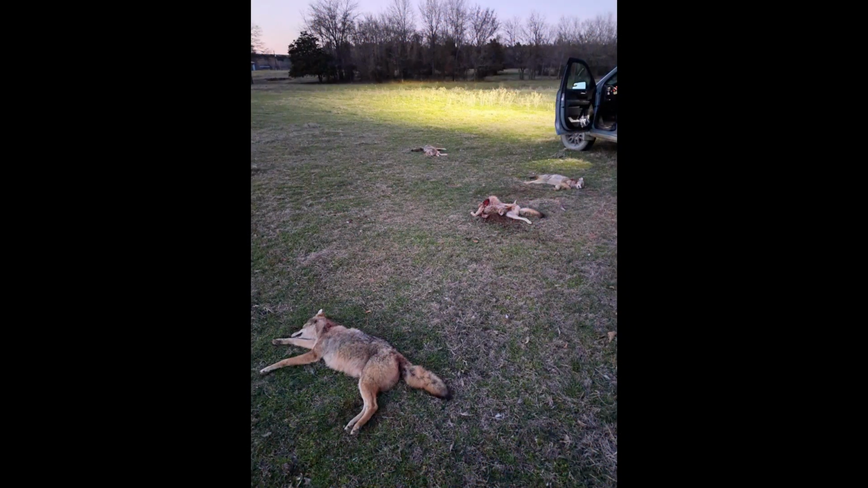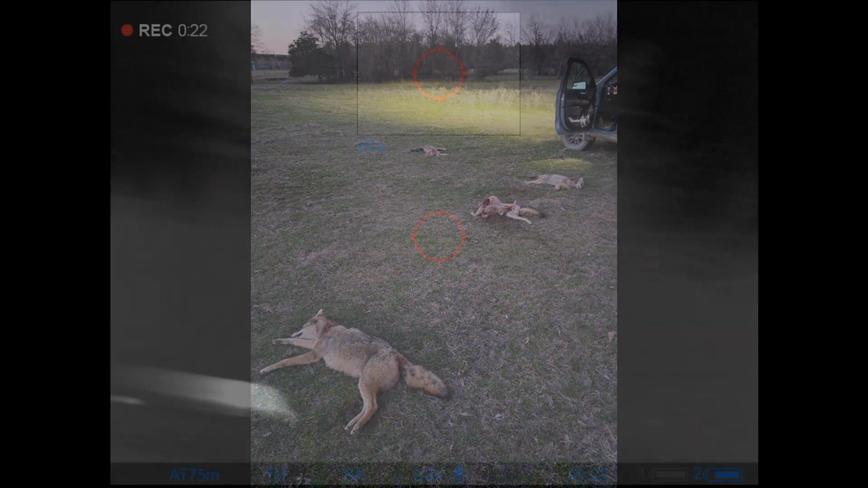Now, what were these guys all coming into? Well, believe it or not, it was dead coyote carcasses. I had about four or five of them at any one point of time for a little while, and boy, do they ever like coming in and checking out their dead buddies.